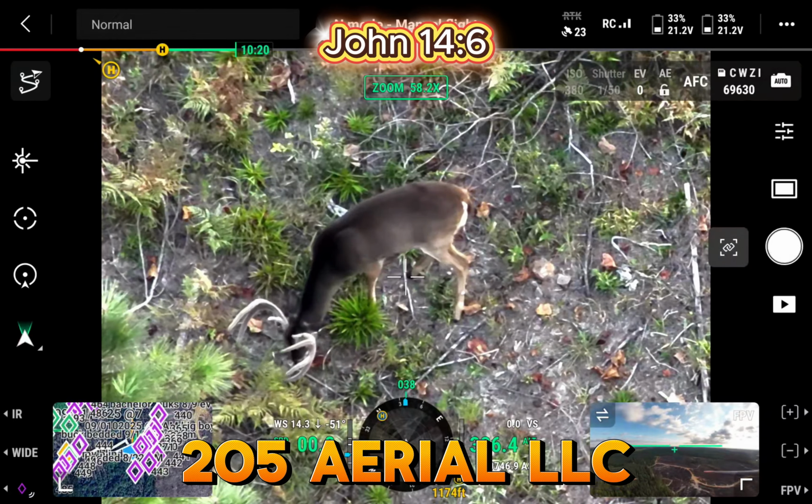All right, I finally found him. He's actually pretty close to me. He's only about 200 yards from me. I just put the drone up and there he is. This is that 4-year-old 8-point we got. He just didn't bed with the group this morning. I wonder. I think this is him.